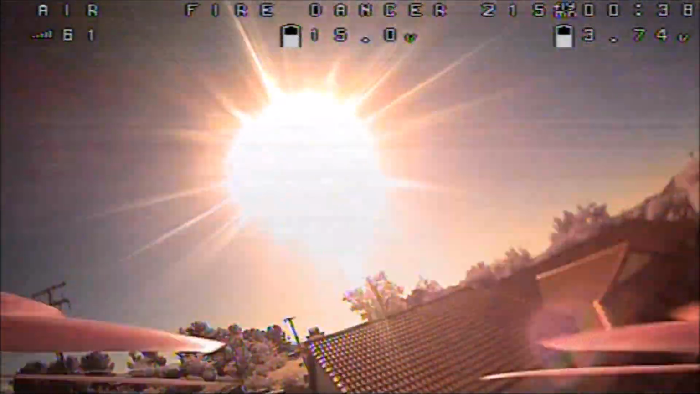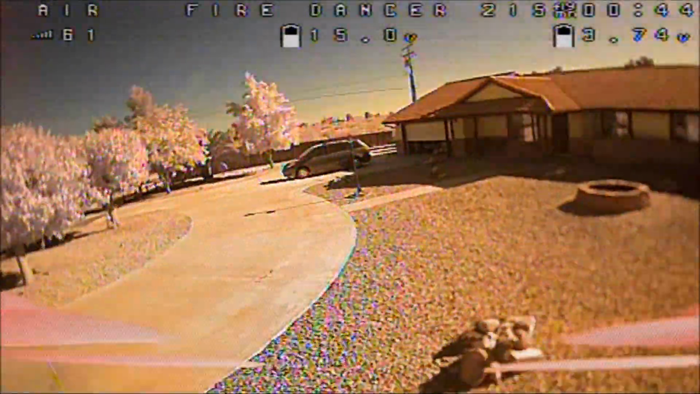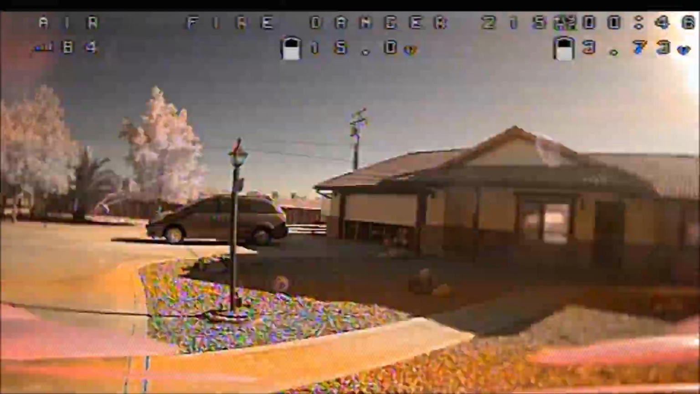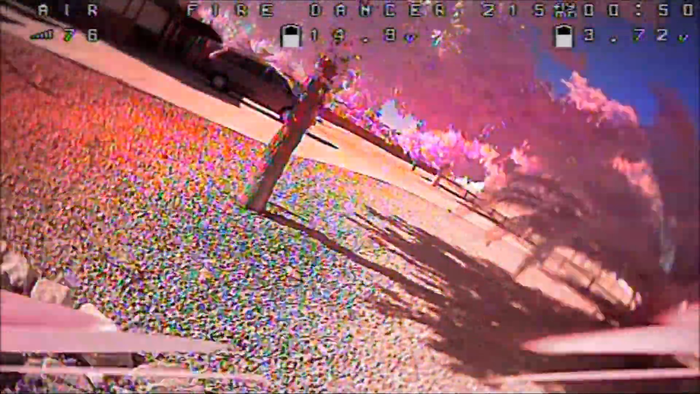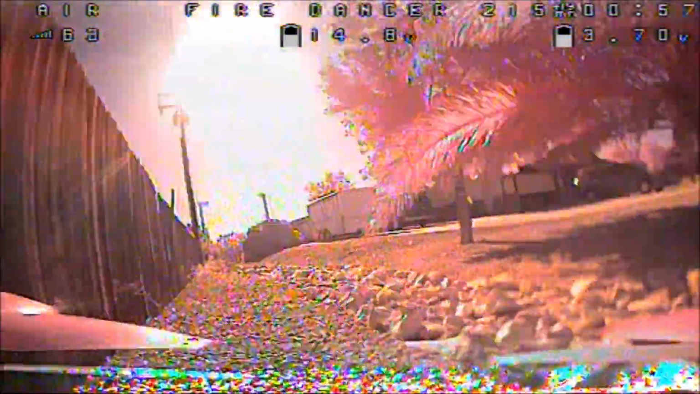So it is about 5:30 p.m. and the sun is super bright still. It's not bad actually, because you are still able to see everything in pretty good detail and you are still able to fly.